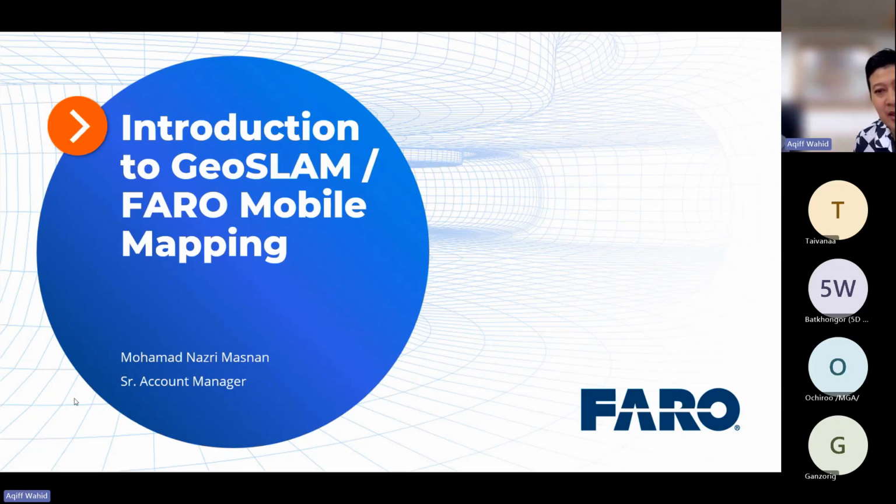All right, so today's presentation is basically to introduce Geoslam, which is now part of the Faro solution. But we will mainly be talking about the solution for mobile mapping, mobile scanning. I believe in October we already had a session to introduce the Faro terrestrial laser scanning solution. So this time around, we will be focusing more on the mobile mapping solution.